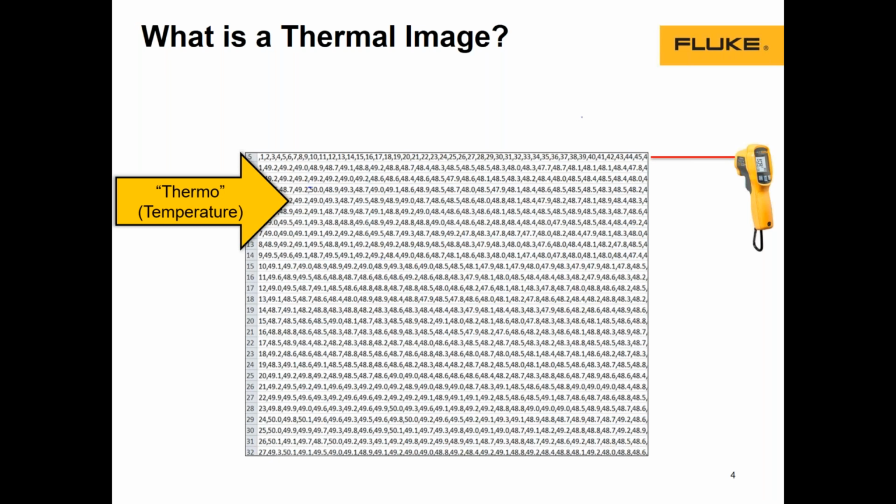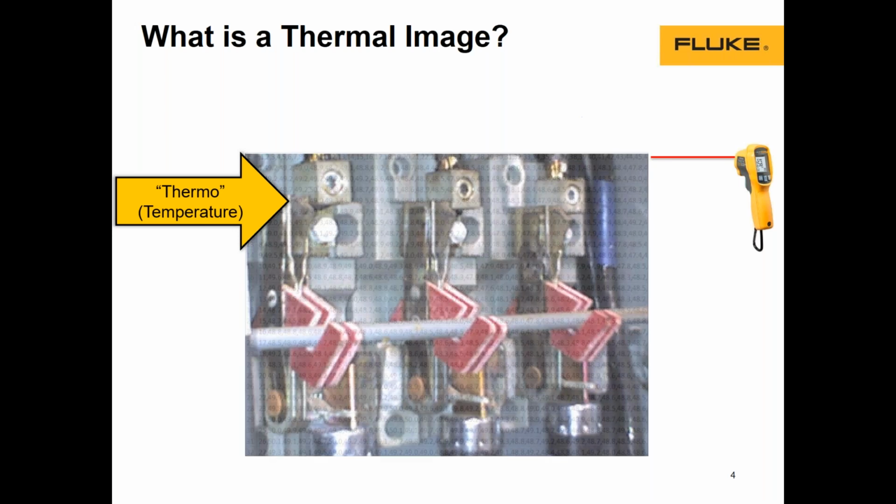If we want to have this with a thermal gun, we need to sample an entire area and collect all these measurements. While with a thermal camera, we'll have this in a single image, okay? And that is actually what the thermal camera sees, right? It's a large array of values, right?